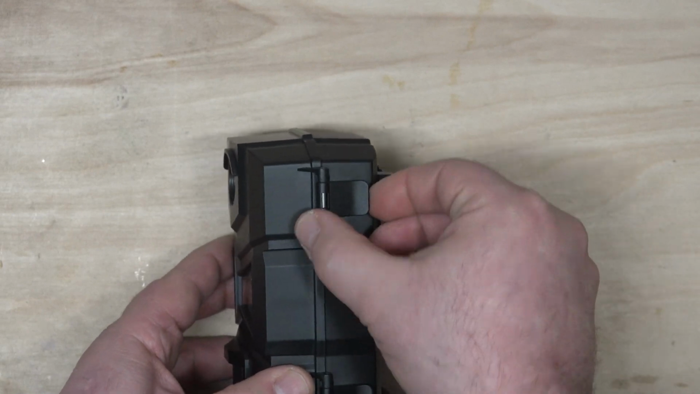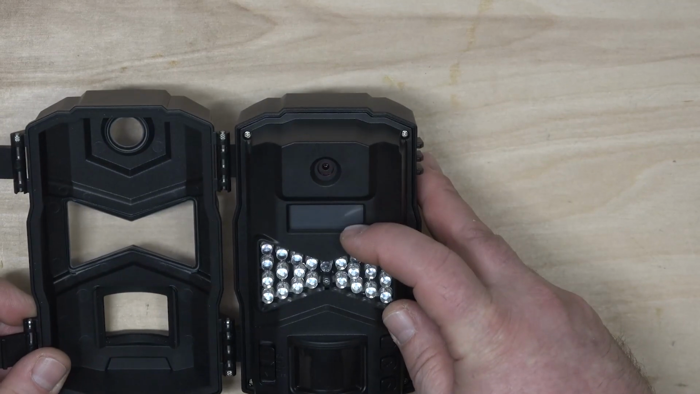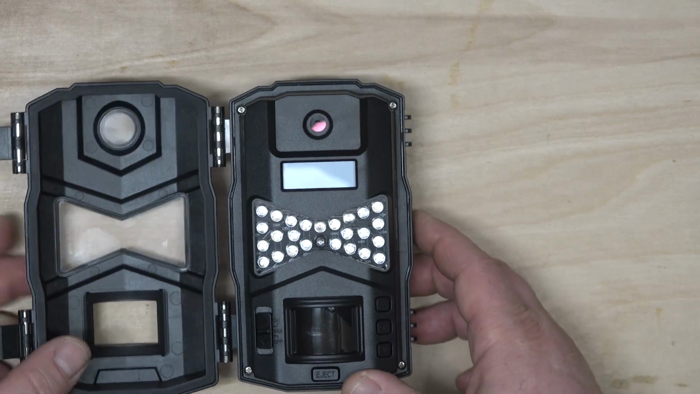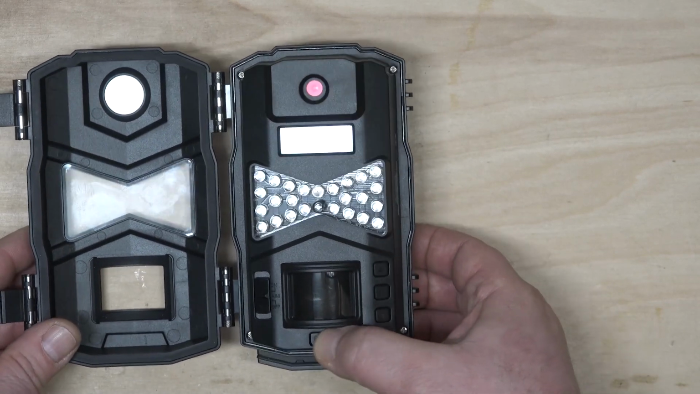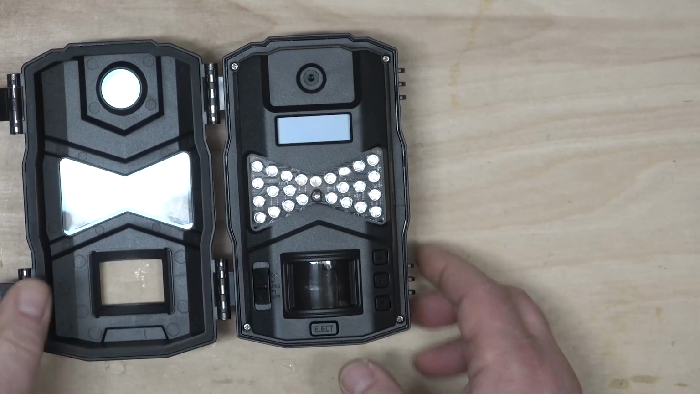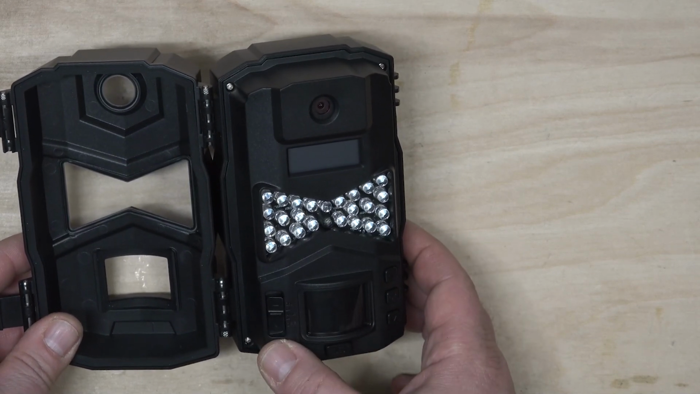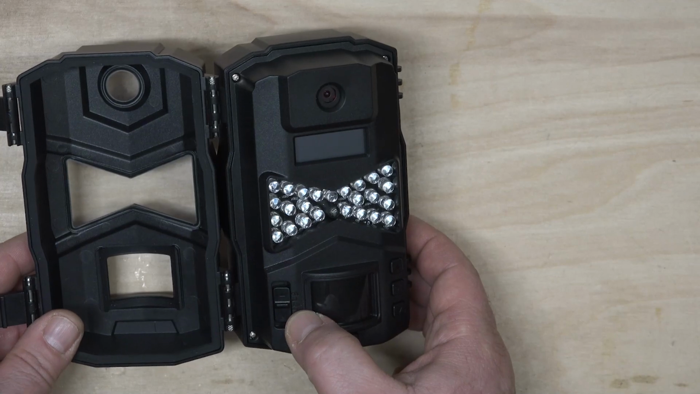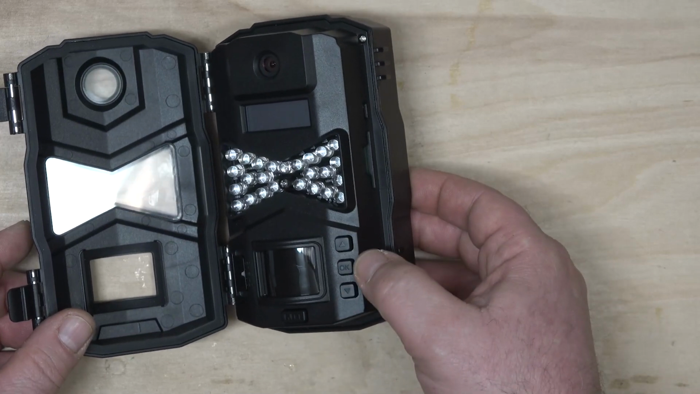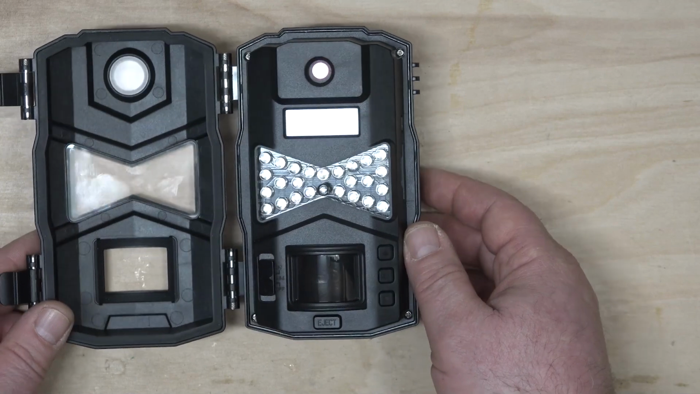On the side, we have 2 latches. It gives you access to the inside of the camera. You will see an LCD display, which comes in handy through the setup process. On the bottom, we have an eject button, which gives you access to the battery tray. Simple as that. On the left, we have an off, setup, and on switch. The setup, or aim as it's labeled here, is what we use to set up our camera settings. And on the right, there's an up, down, and an OK button. And these are also used with the camera settings.